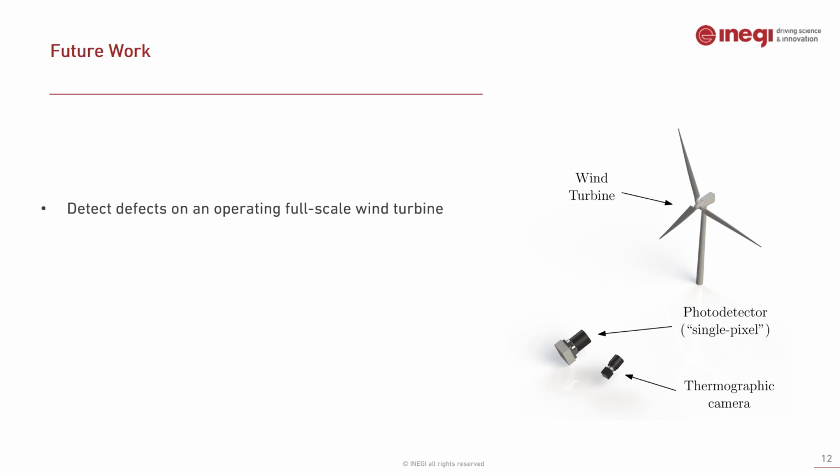In laboratory conditions, it is possible to use an artificial heat source. However, due to the sheer size of the wind turbine, this would be difficult to perform in fieldwork. Thus, it would be necessary to use naturally occurring temperature variations, such as the ones that happen around sunrise or sunset. Additionally, we would also like to compare the obtained results with other defect detection methods.